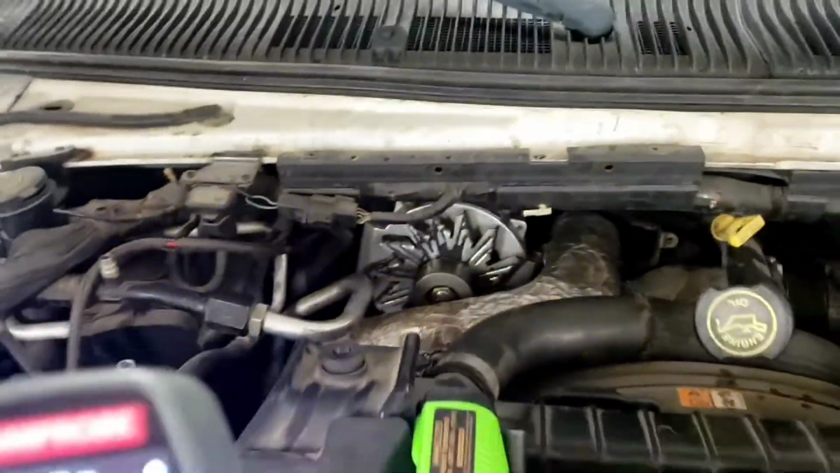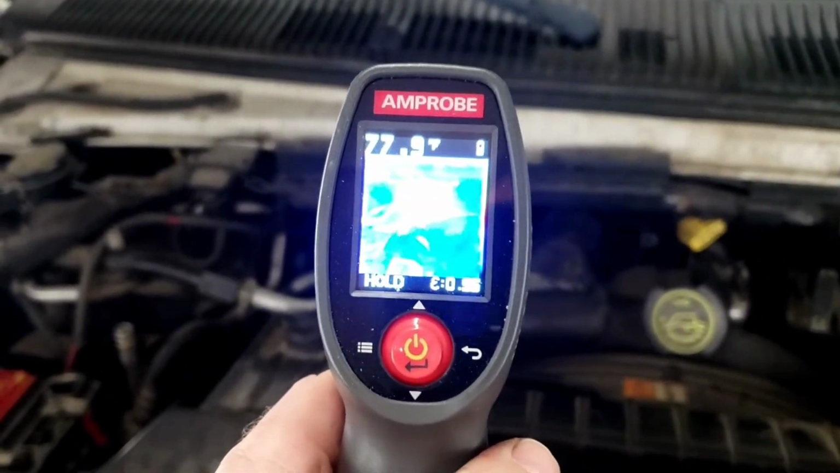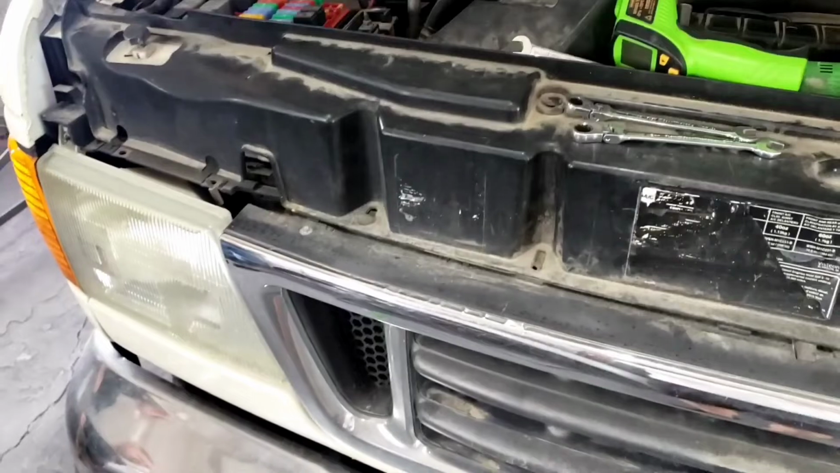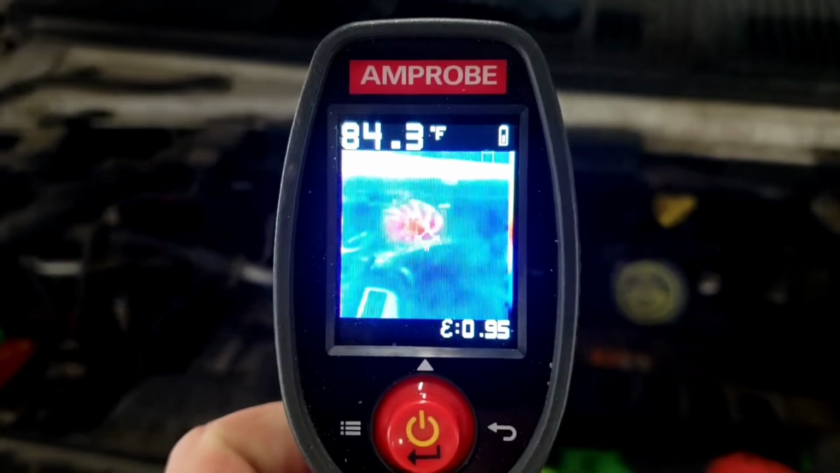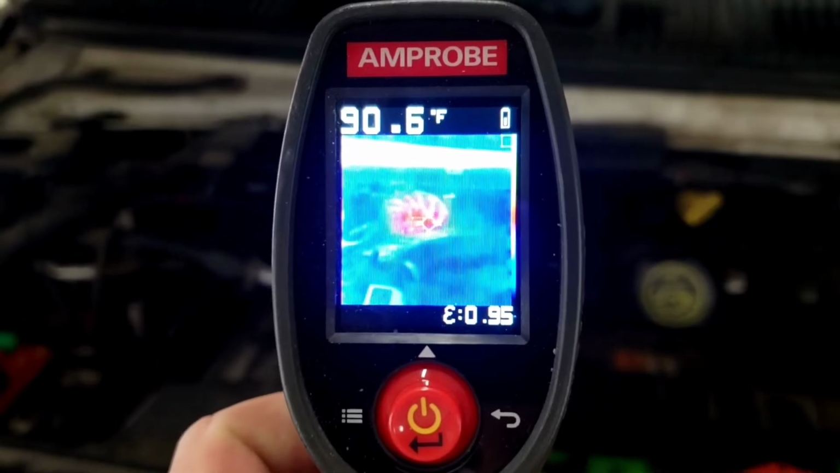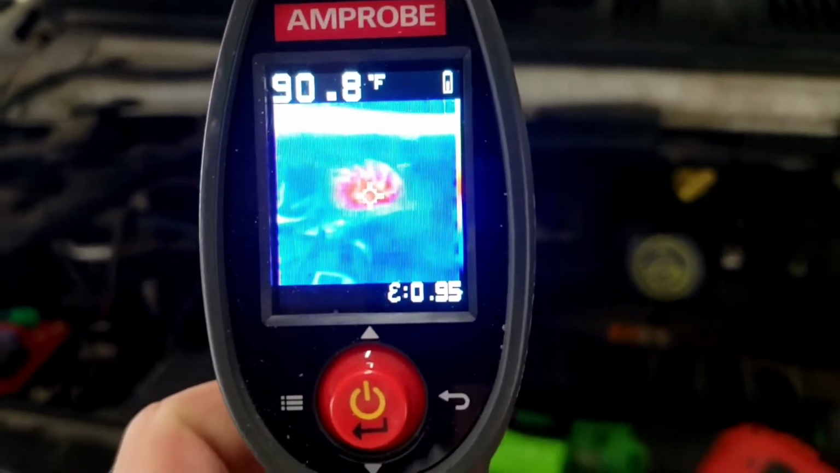Sorry. So if you look here, I'm going to hit this. Well, hang on. Let me get this set up. It's kind of hard to get this. You can see the red there in the center. 88, 89, 90. Look at that. And that's the overall picture.